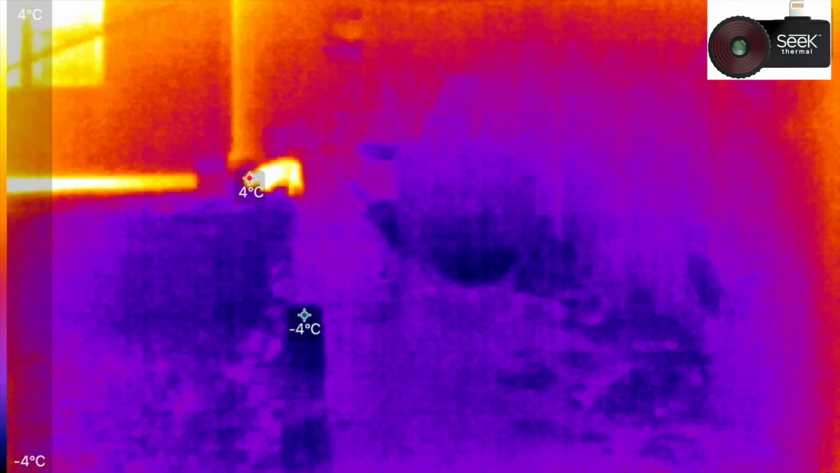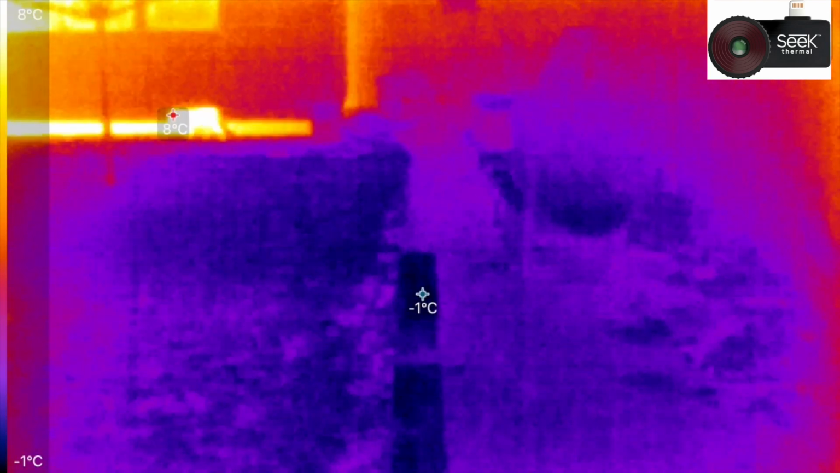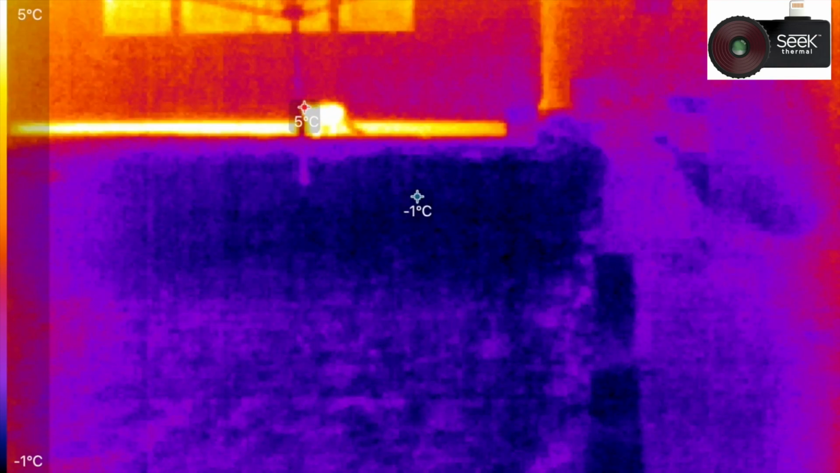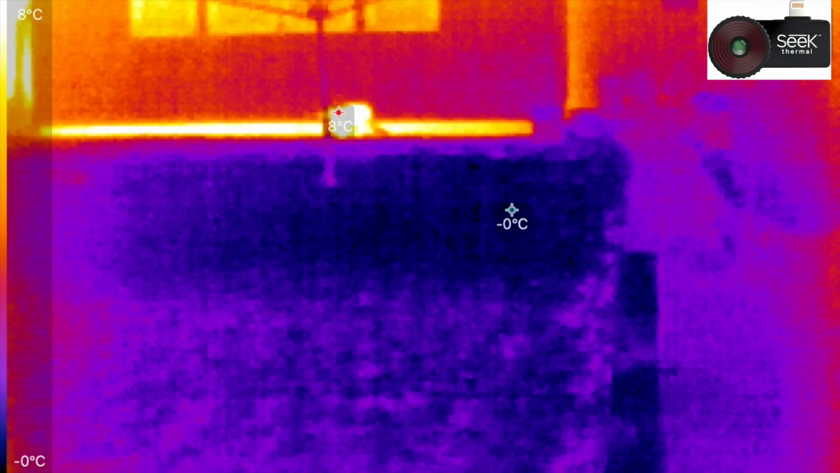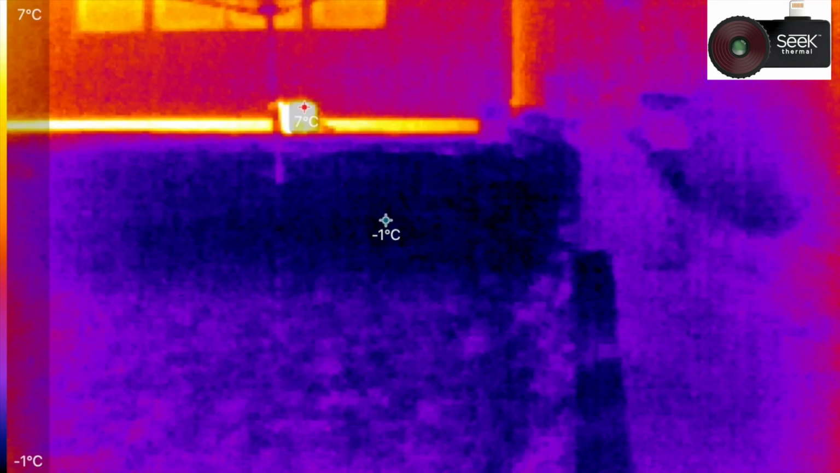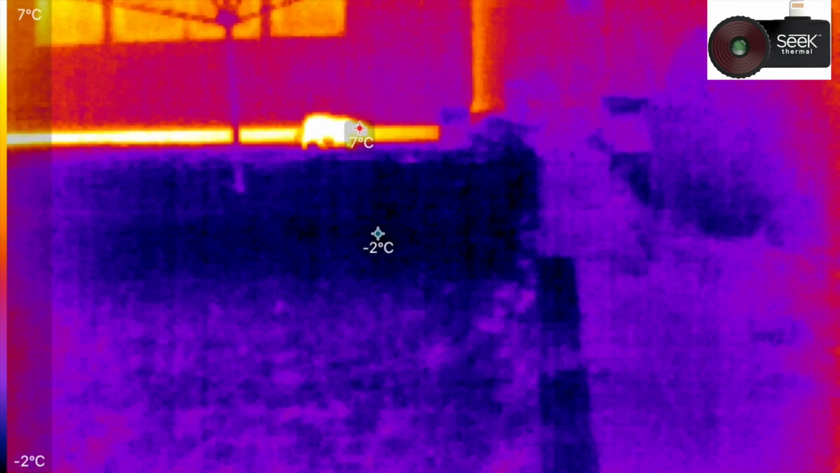I got lucky here. The neighbor's cat came by, so I'm recording it with my camera. This is probably about 10 meters distance to the cat, so you can see the outline, and you can sort of make out the tail, sort of the features more or less with the Seek camera.